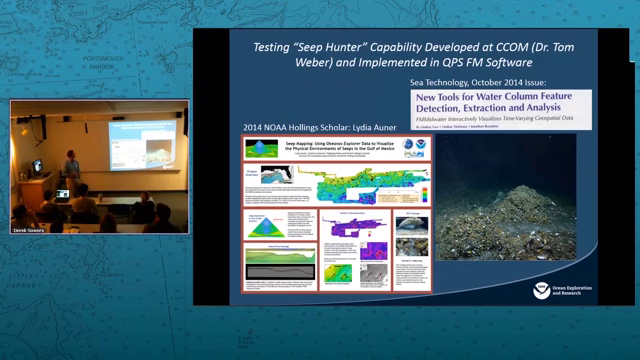Along this same line, this highlights the importance of our partnership here at CCOM. Tom Weber developed code that was a way to extract, in an automated way, the water column data that the multi-beam collects and try to identify high probability targets for bubble plumes in the water column.